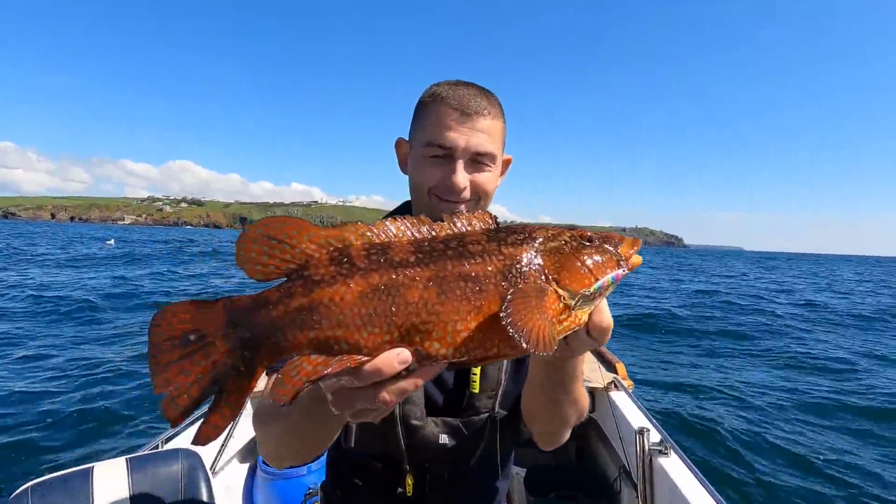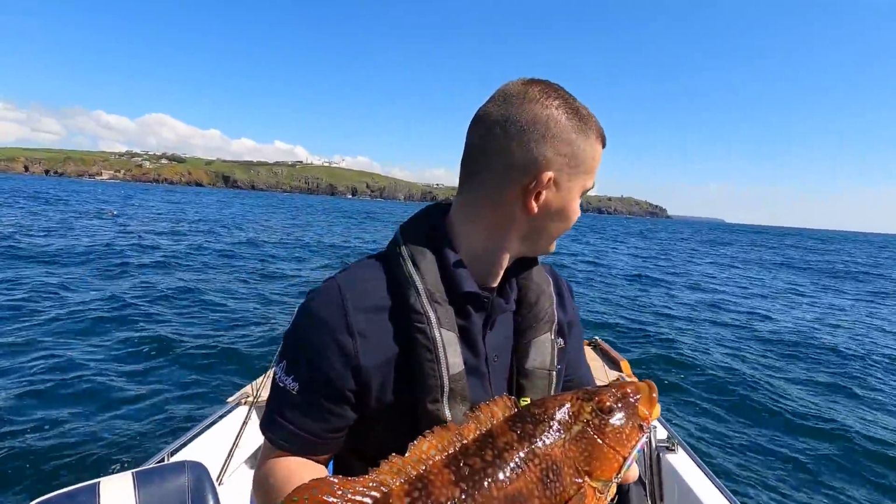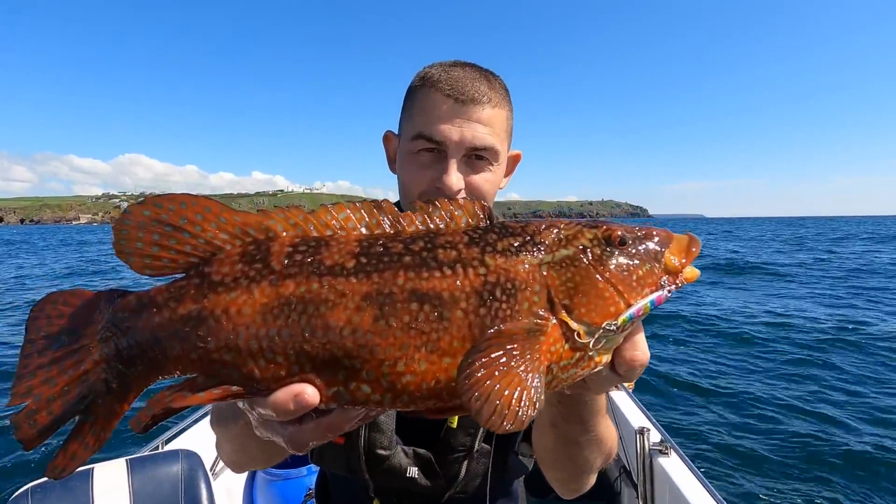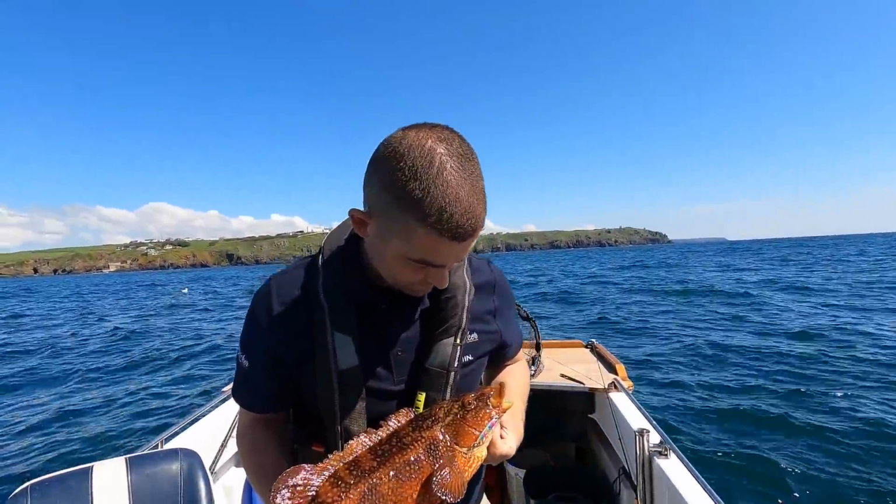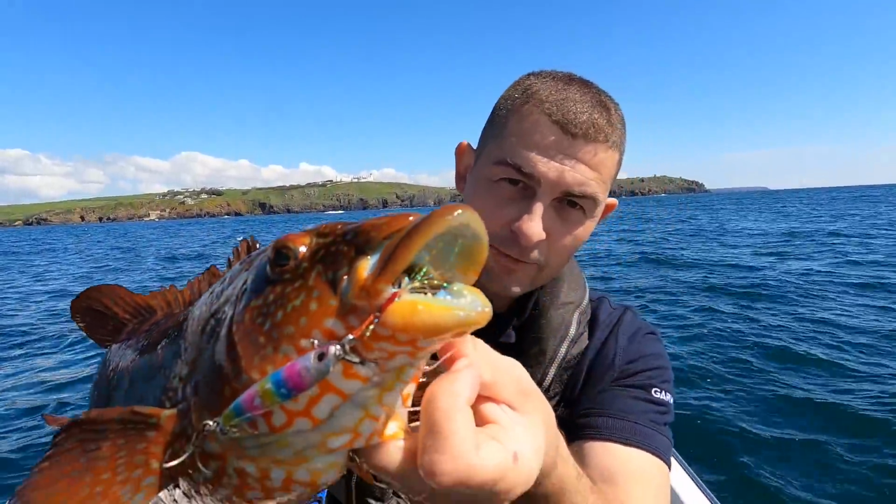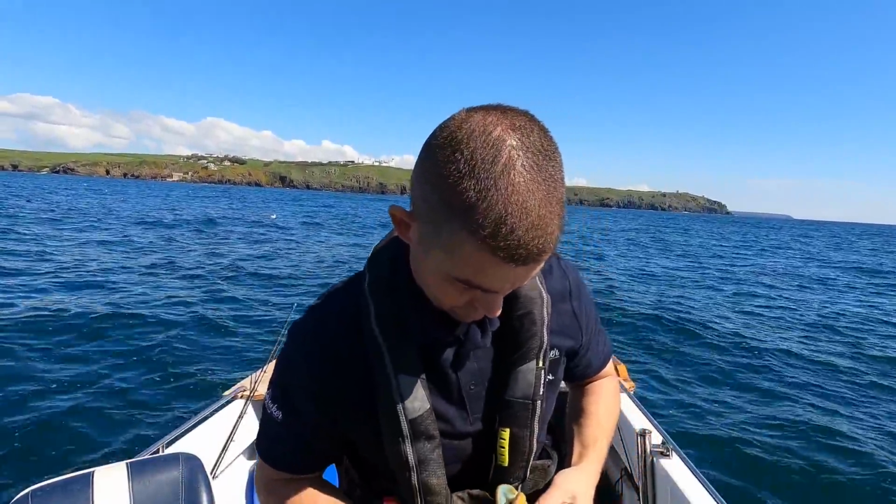Just look, if we can stop rolling around for a second. Yeah, look at that ballan wrasse. He's an absolute stunner. Devoured that lure as well, hasn't he? Look.